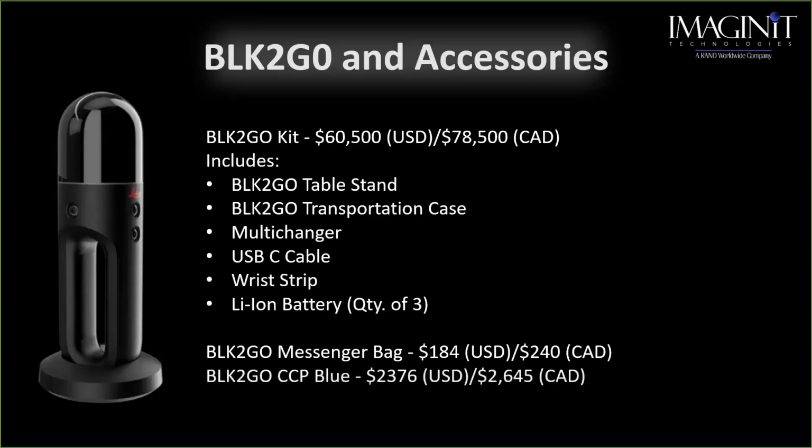And then also, we will want to include the CCP. CCP, for those of you that don't know, is Customer Care Package. Basically, it's yearly maintenance on the machine, updates, firmware updates, and technical support.